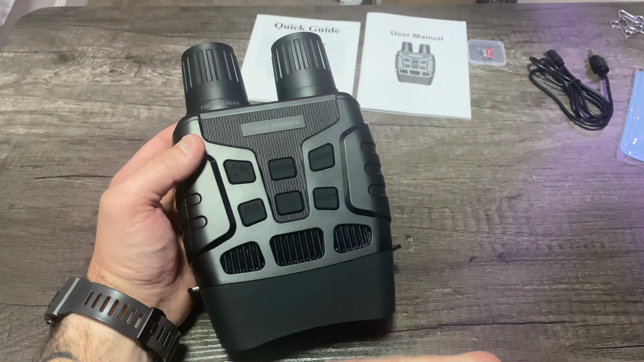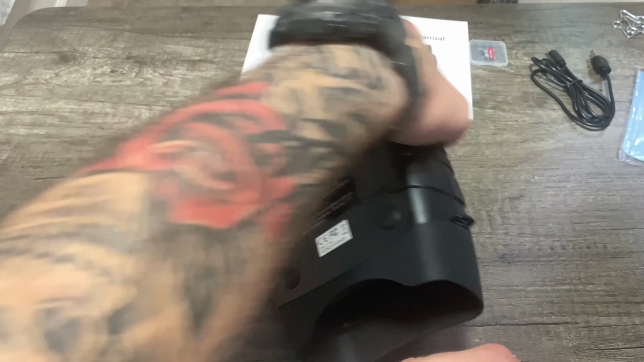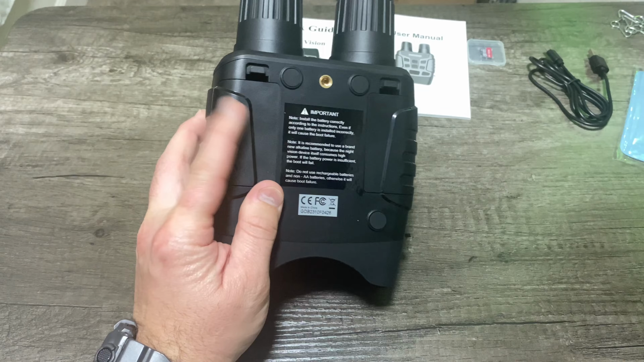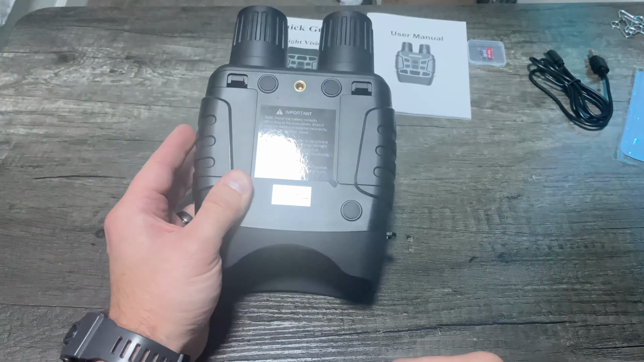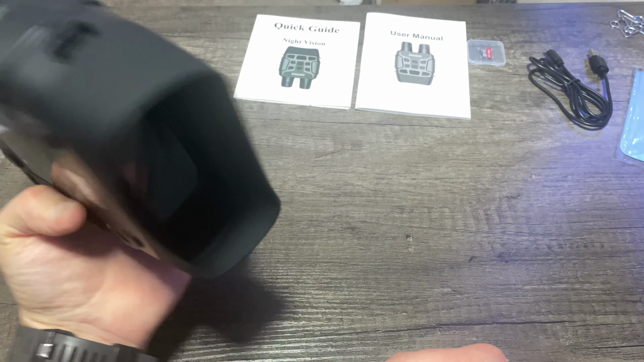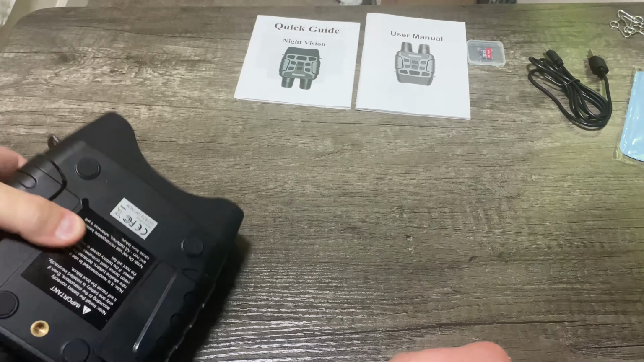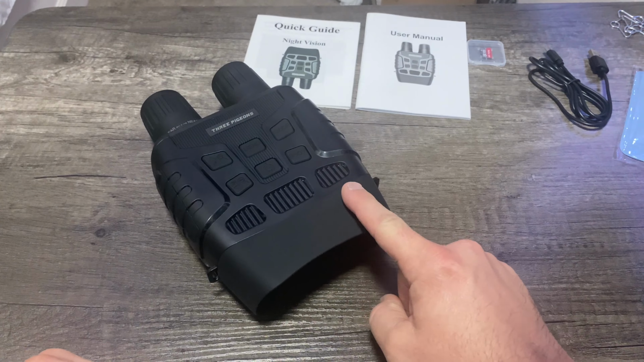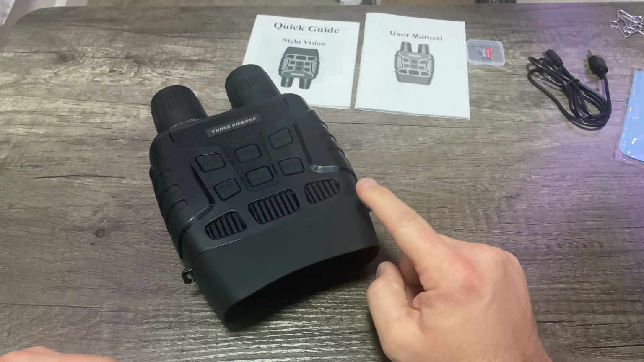All right, so you got your manual focus. This thing runs on 6 AA batteries, and we have that battery compartment back here. So 3 on this side, 3 on this side. Replace them as needed. There is a battery indicator on the LED screens. That way you can always tell how much charge you have left on your batteries.